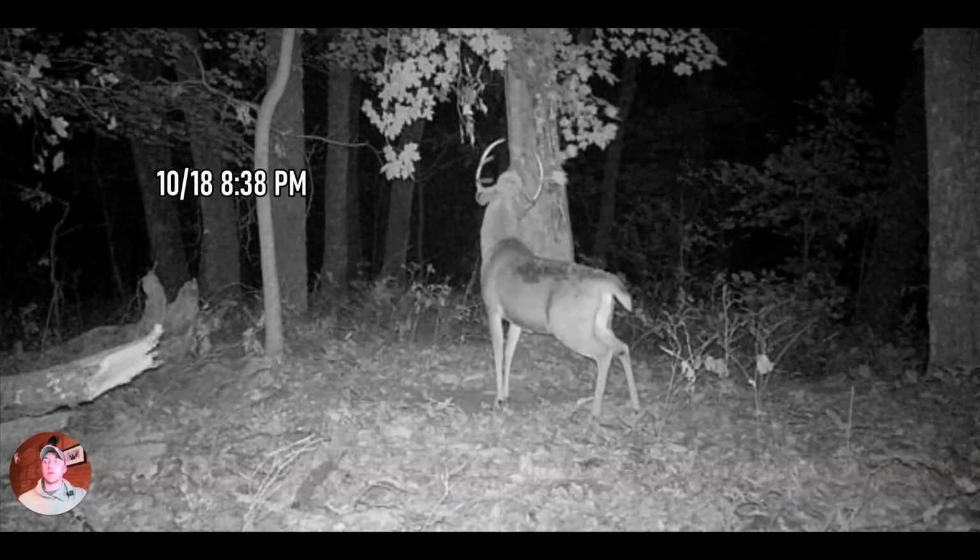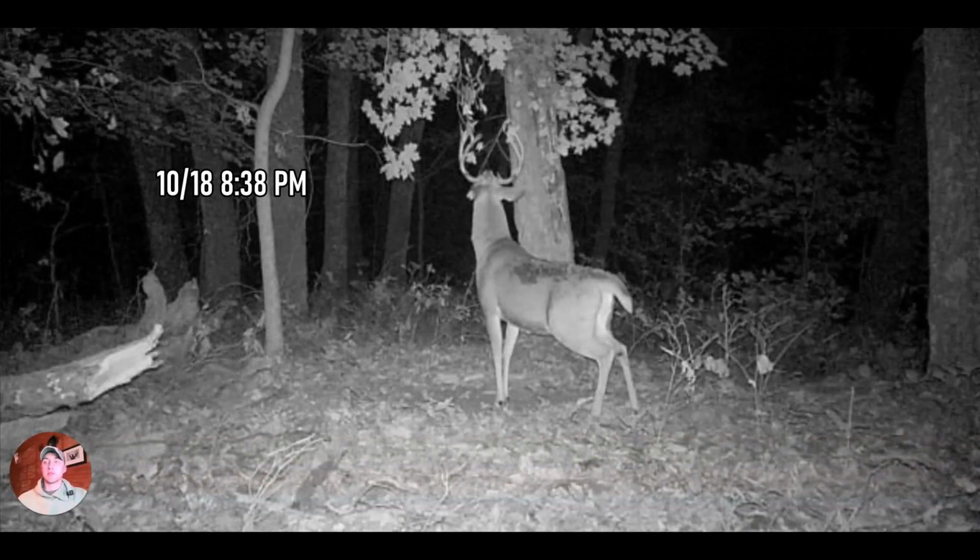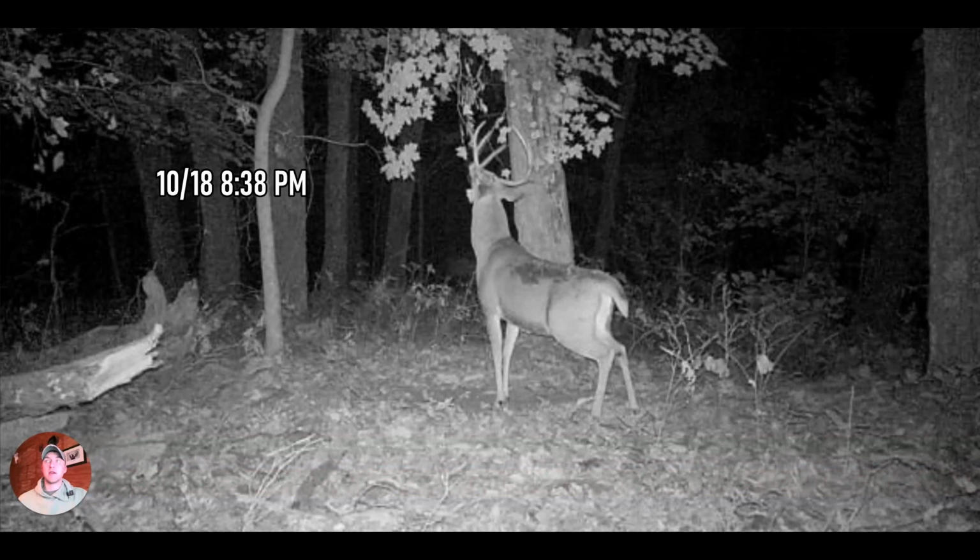So with this being a little bit later on, closer towards that middle of the night time frame, that tells me that this buck probably was not bedded in that briar thicket, mainly because if he was, the activity that I would be getting on that camera would probably be a little bit closer to sunset. There's a lot of different terrain features that he could have been bedded on outside of that briar thicket that I pointed out earlier in the video.